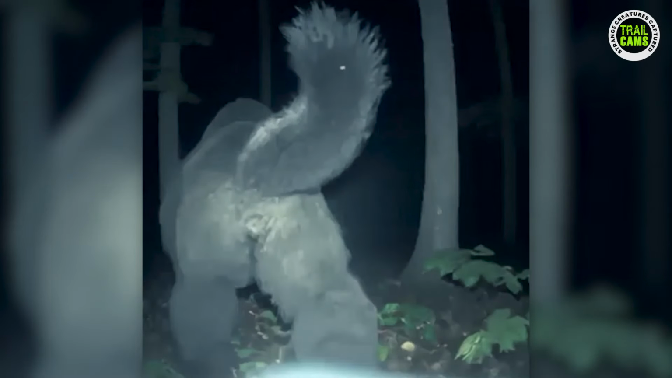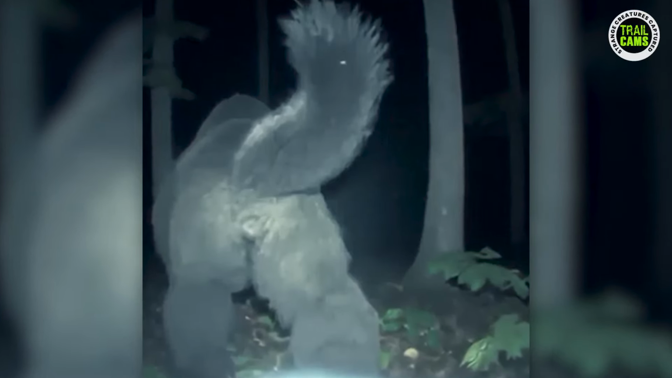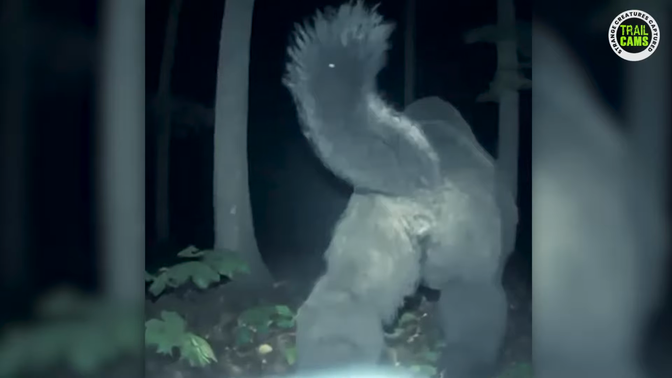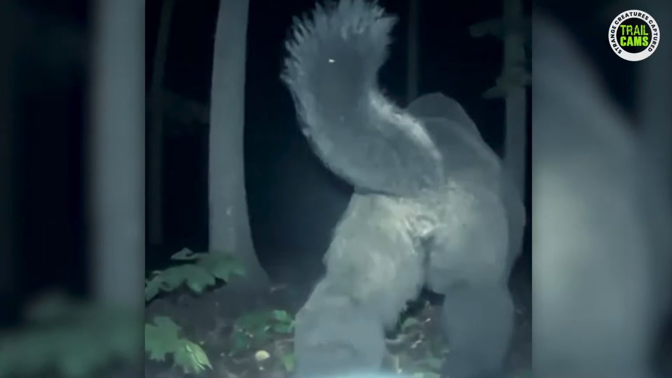Still on trail cameras. So a trail camera managed to capture the presence of an absolute behemoth of a creature. Now before you get too carried away with your wild speculations, take a careful look at the details of the creature. From what we can see in the footage, this enigmatic creature possesses a back that seems straight out of a fantasy novel, and the tail, it's long and thick enough to make even the most confident of beavers a tad envious. But what in the world could it be?